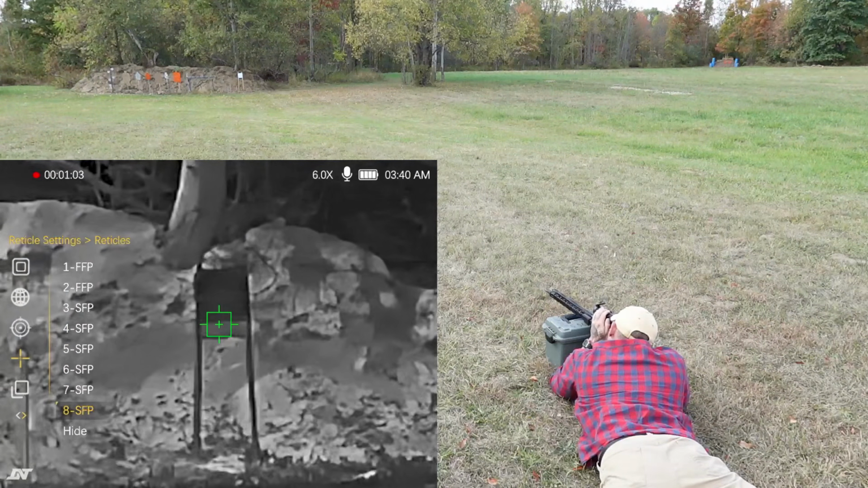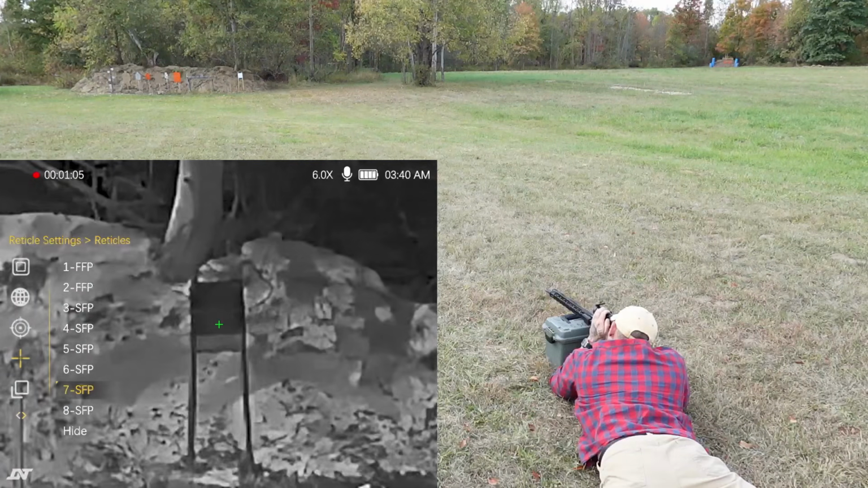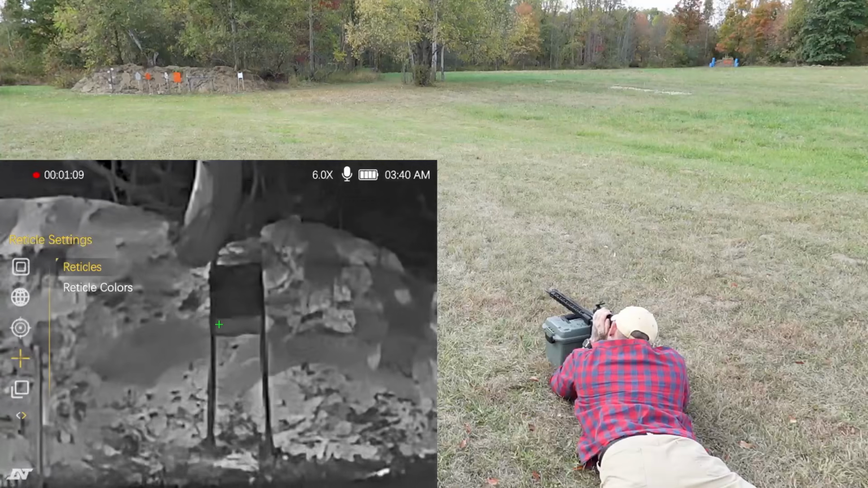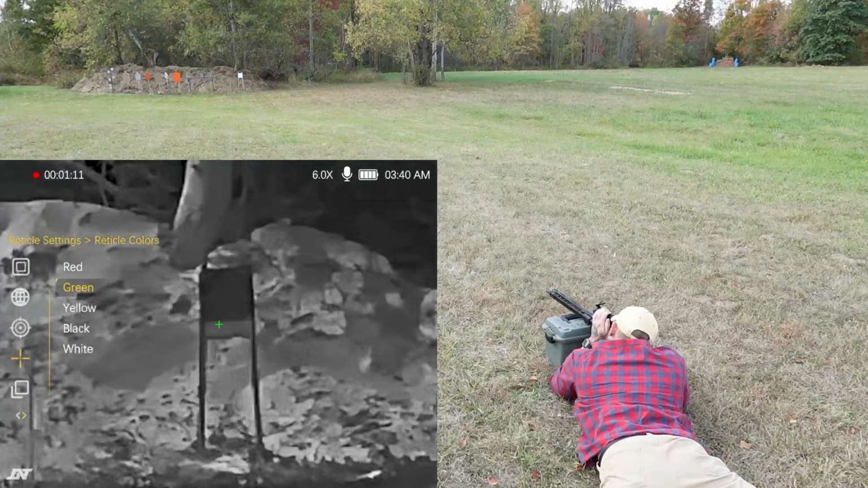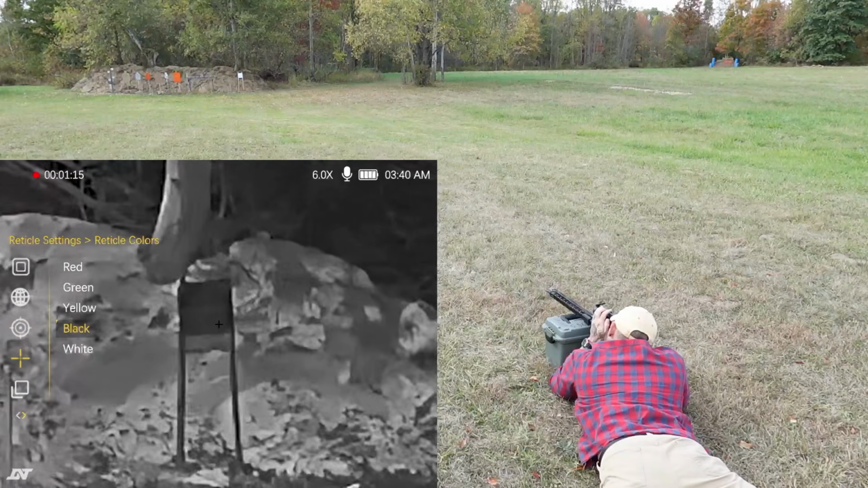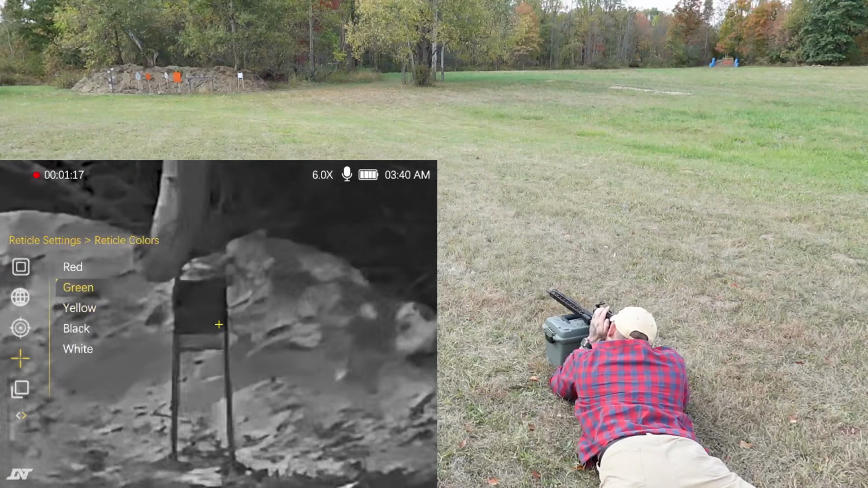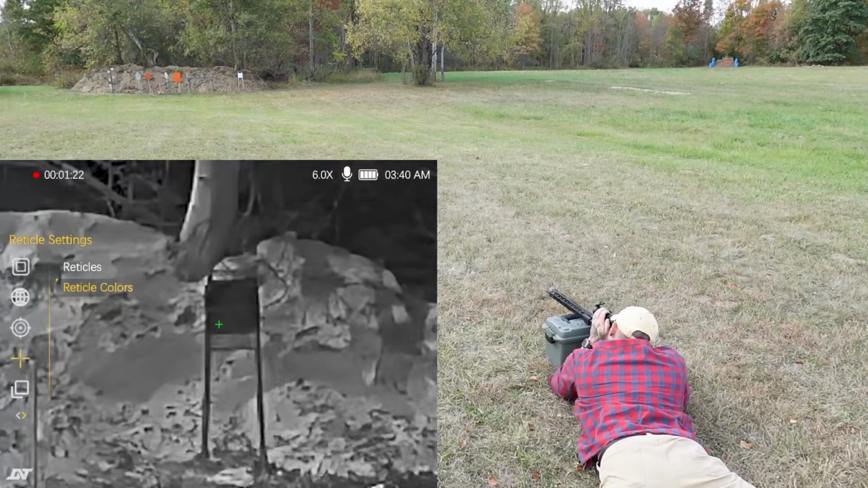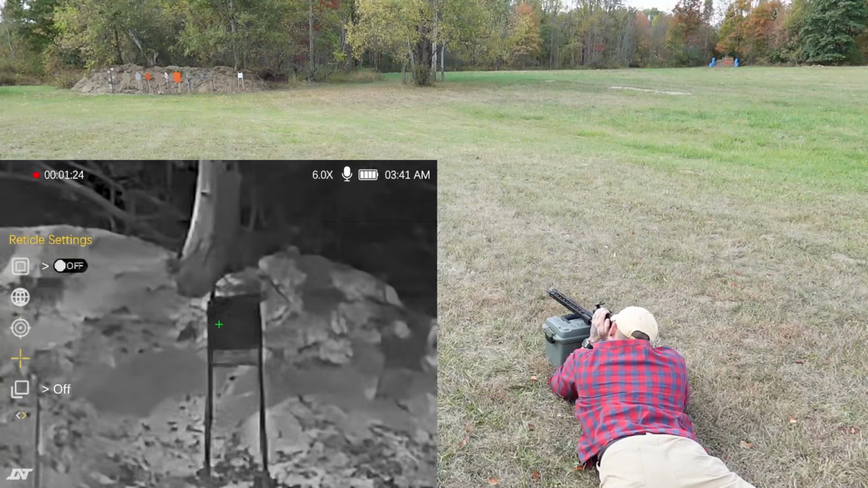I am a fan of number 7 to keep it simple. Click 7. And we're going to talk about the colors. You have red, white, black, it disappeared. There it is. Yellow, and I'm a fan of the green. So now we do that. We hold down the middle button, takes us out.